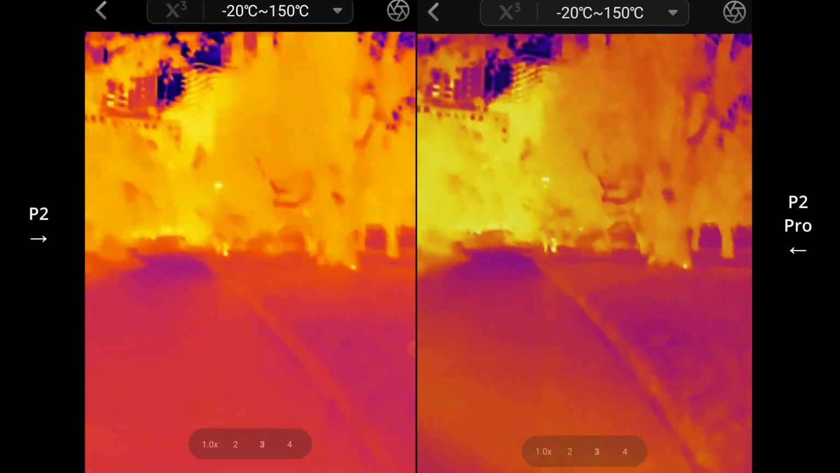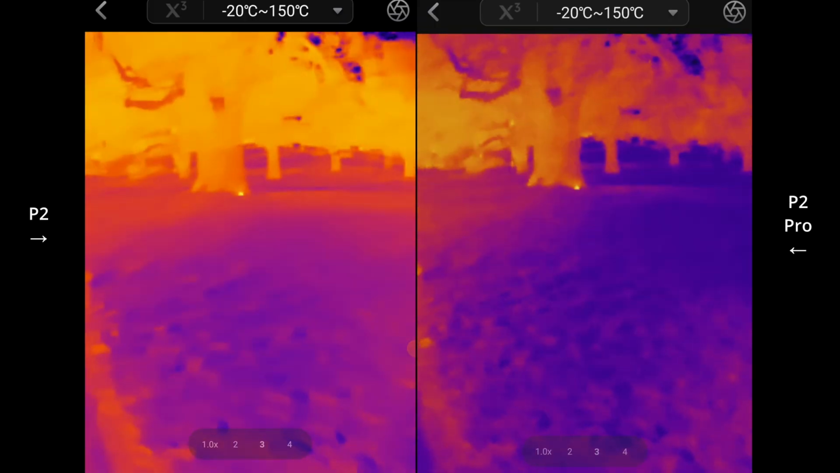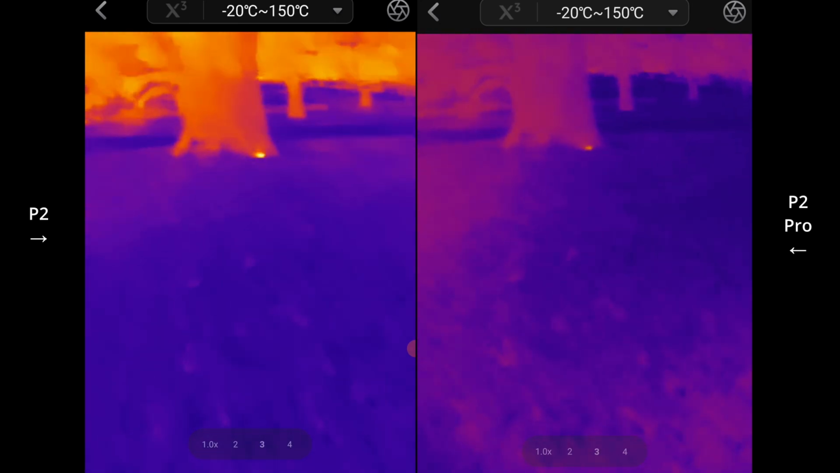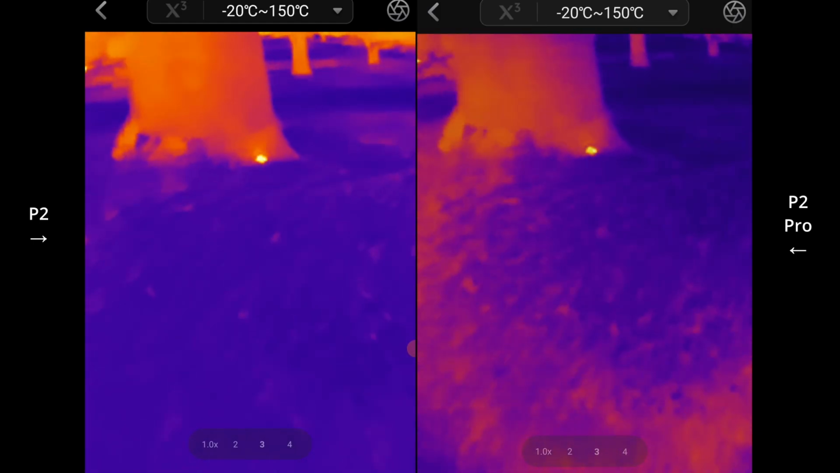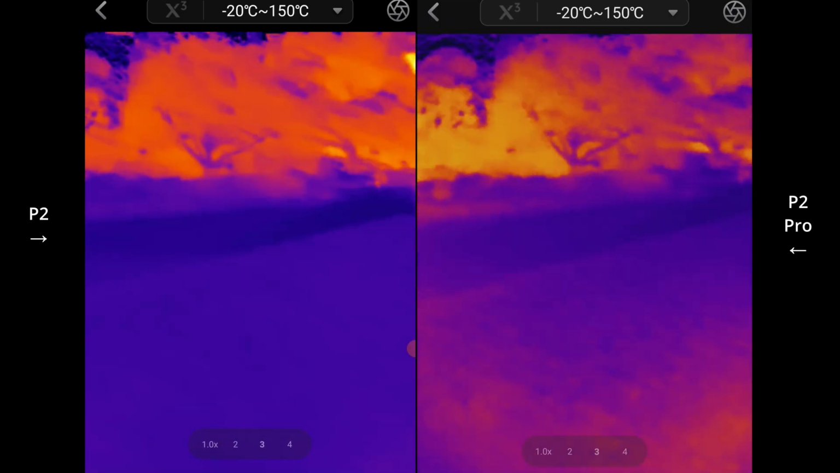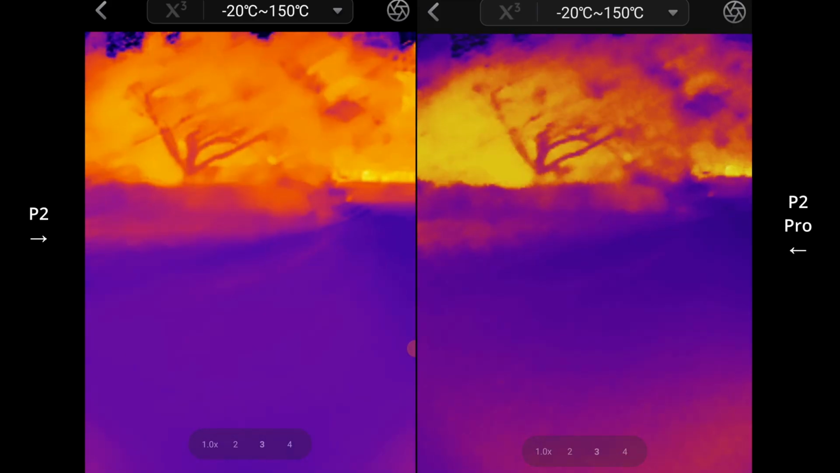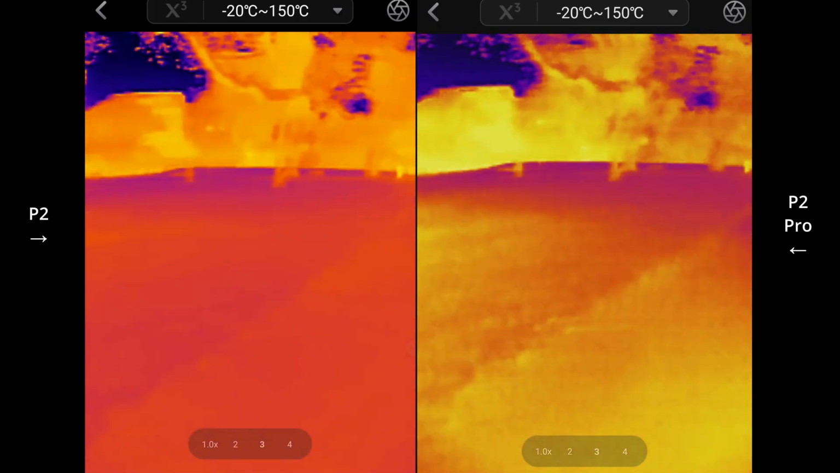Just seems to have maybe a little edge, but of course you get that macro lens which then transforms it into something you can use up close as well. But at the end of the day, if value is the most important thing for you, it's just marginal difference between both of them when you're comparing them side by side like this.